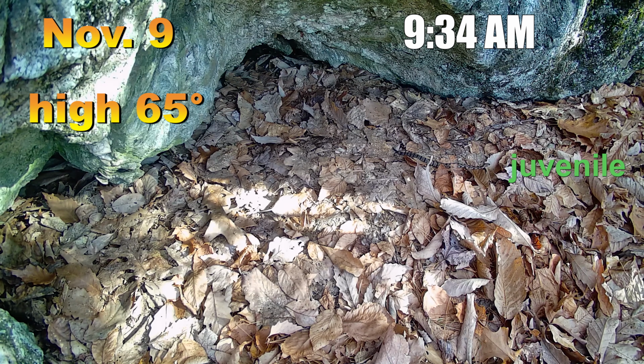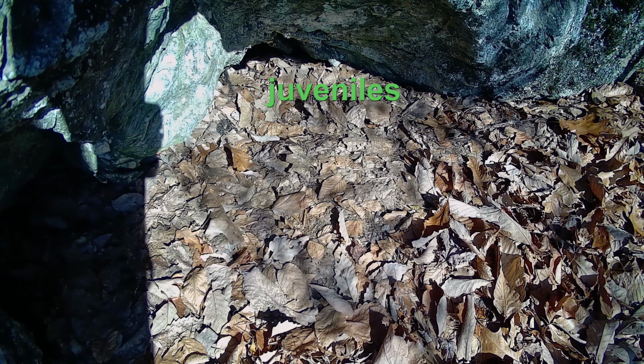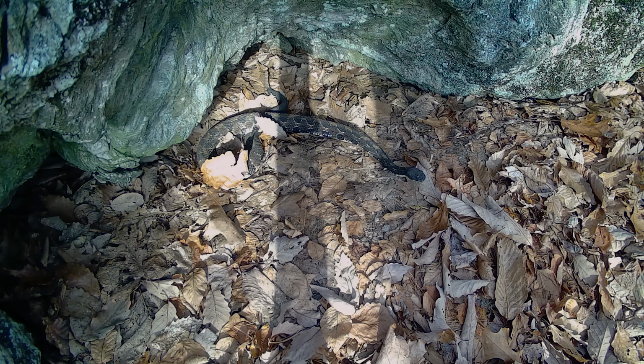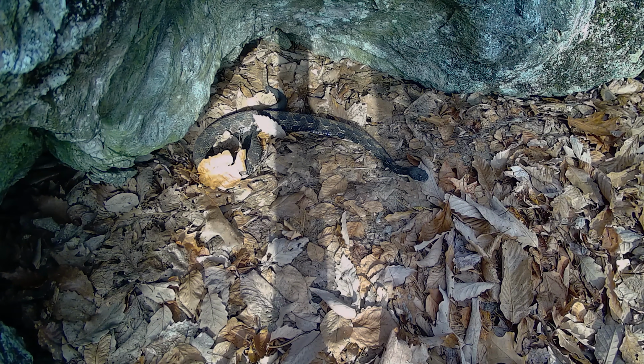November 9 was a very warm day, and this juvenile timber emerged in the morning to take advantage of it. By early afternoon, 3 individuals can be seen near the den's entrance. And less than 15 minutes later, 2 adults begin emerging simultaneously, while the juveniles have done a disappearing act. Only minutes later, however, one of the juveniles reappears. Here, one of the adults has completely emerged, revealing that it is the same snake from the previous day, which had stayed out until after sunset. And perhaps it is no surprise this was the last footage captured by the camera on this day.